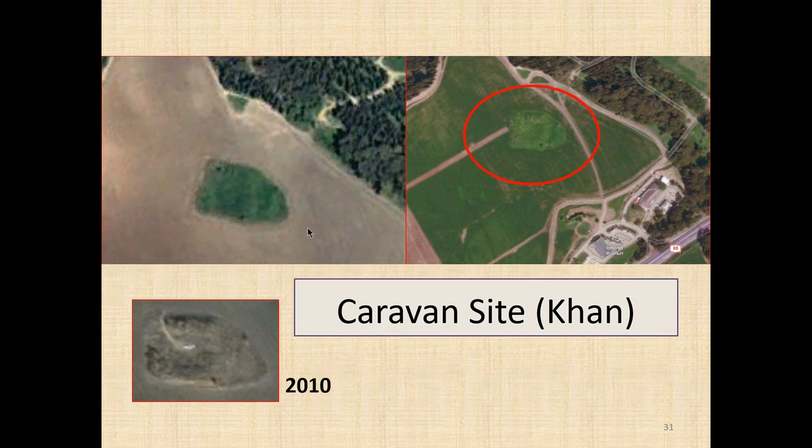If you were to be heading east from the coast with your donkeys and carrying what you were planning to sell, you would have a place to stay in what would be the equivalent of a roadside motel. Obviously, they didn't have such conveniences as you would get in a motel, but they had places for people to stay, and they called khans or caravan sites. And I'm giving you simply the aerial photos to show you how masked they are by vegetation.